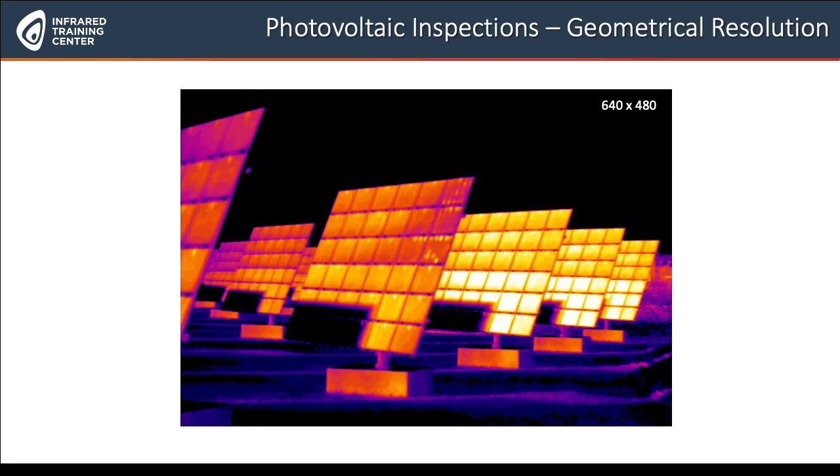Again, 640 by 480. If you had only half of the resolution, the image would, well, to put it in simple words, be half as good. That really is an important point to consider here. And the further away you are, again, the higher the resolution has to be, or you have to use a lens with a smaller viewing angle.